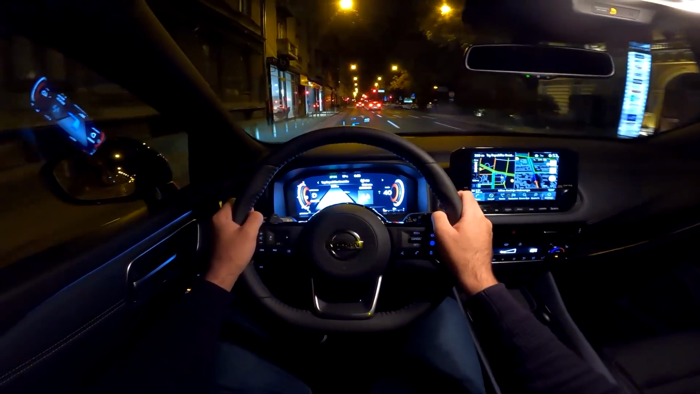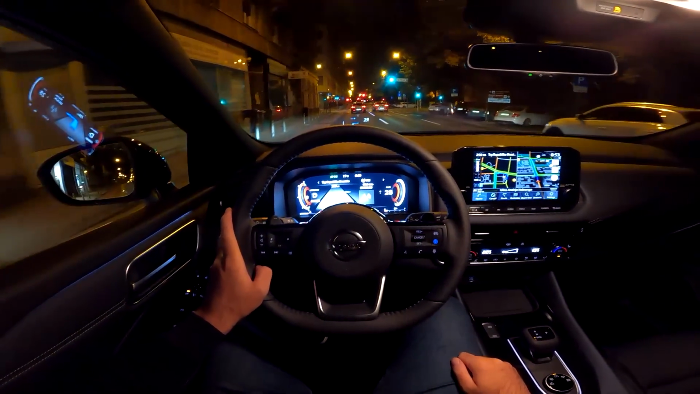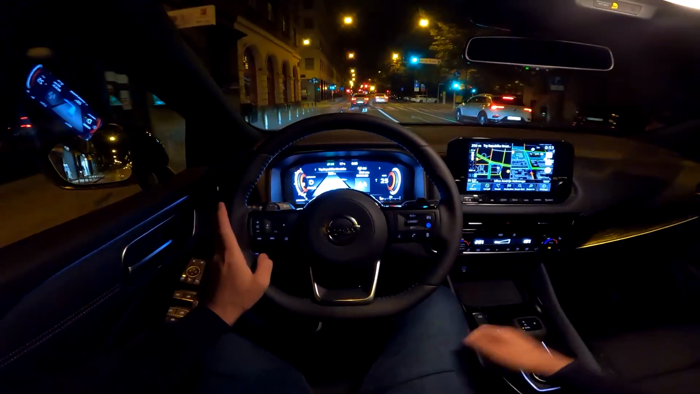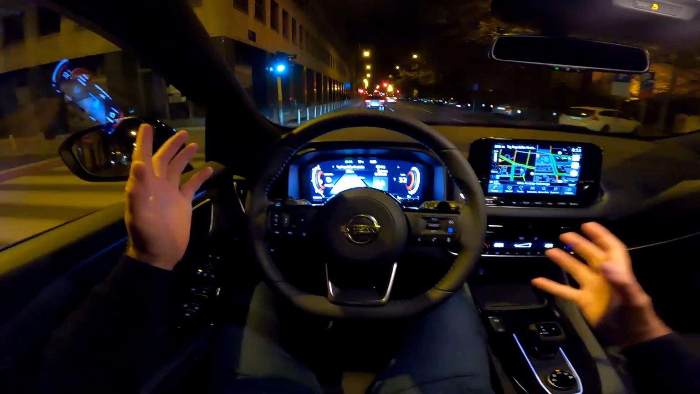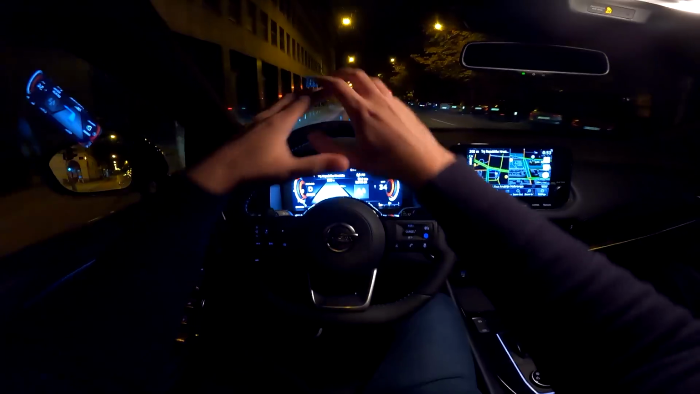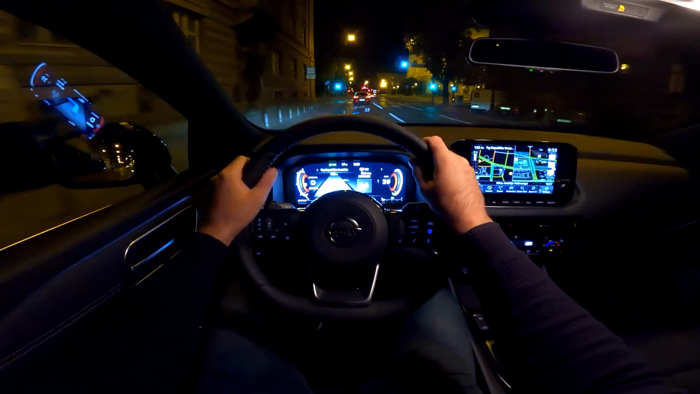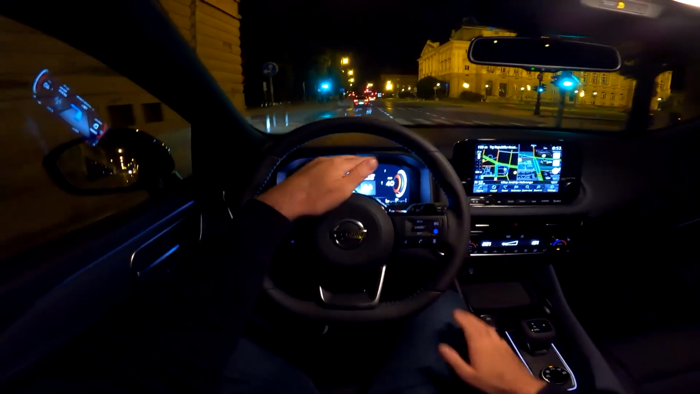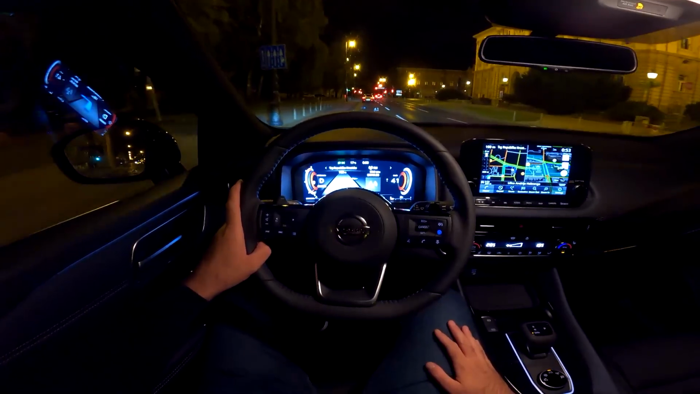And that's pretty much it, guys. I hope you liked this night point of view drive, and I hope you found it relaxing just like I did. It's really a pleasure to drive a car like this. You have good visibility, you have nice driving characteristics and a lot of safety systems and rather nice technology, especially this digital cockpit with different views.